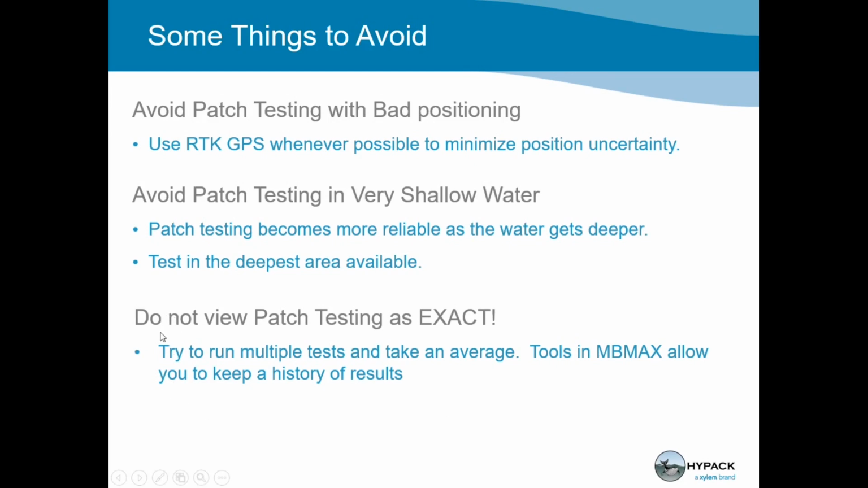And then this last one is something I found over the years: don't view the results as exact. I've seen people go out and do a single patch test and say, okay, my roll angle is 2.37 degrees. They're going to set that in there and then forget about it. That's probably not the right way of doing it. You want to do a lot of patch testing, especially initially, and you're going to see that there are variations. It's not going to be exactly the same every time. But over time, the average is going to kind of home in on the true value.